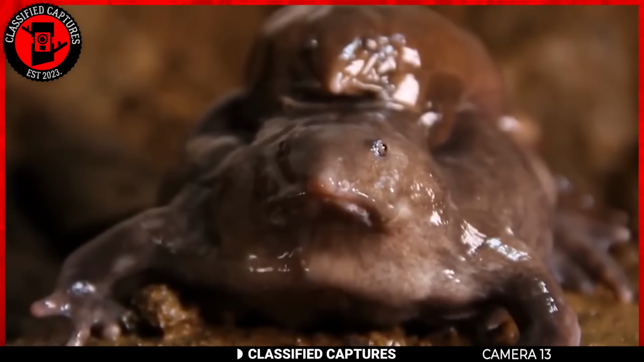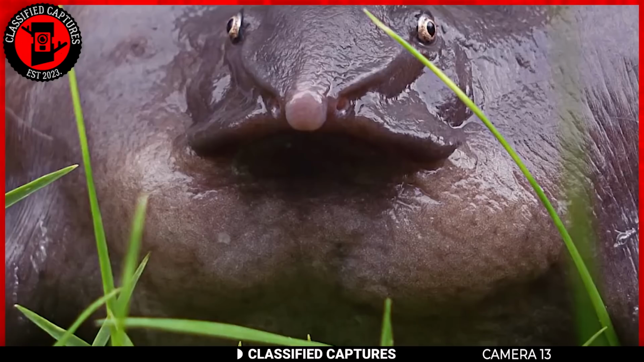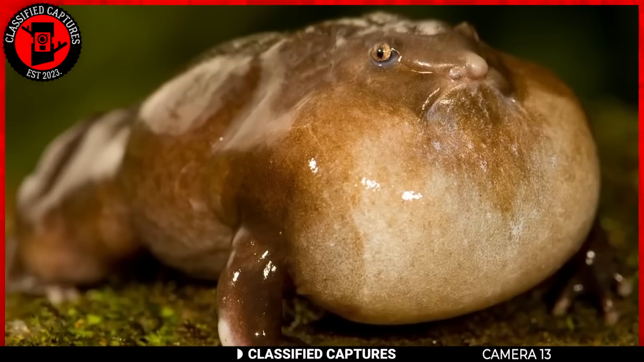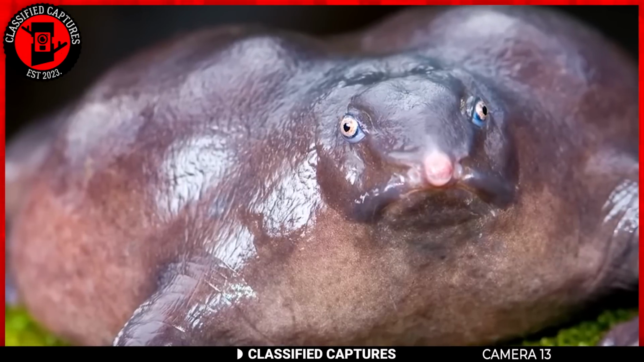Whether this is indeed a sighting of a Rake or something else entirely remains a mystery, but it's an encounter that tantalizes the imagination, does it not? Now you must be wondering, is that real or is it CGI? If it's real, is it alien? Well, no, it's not. It's an actual frog.